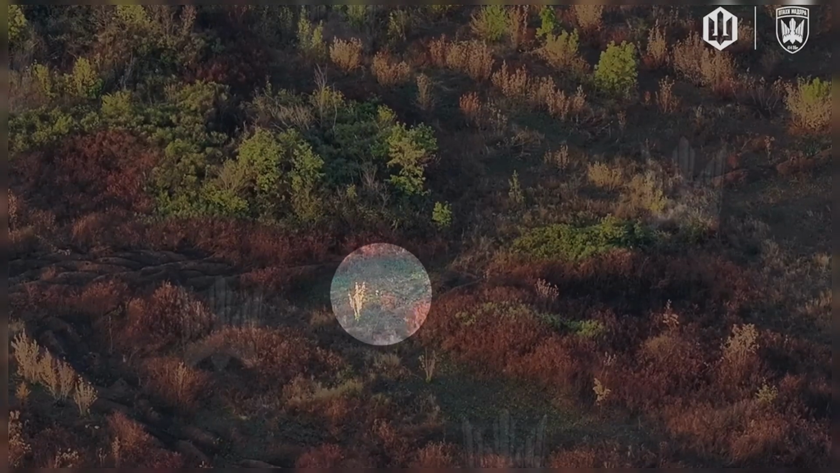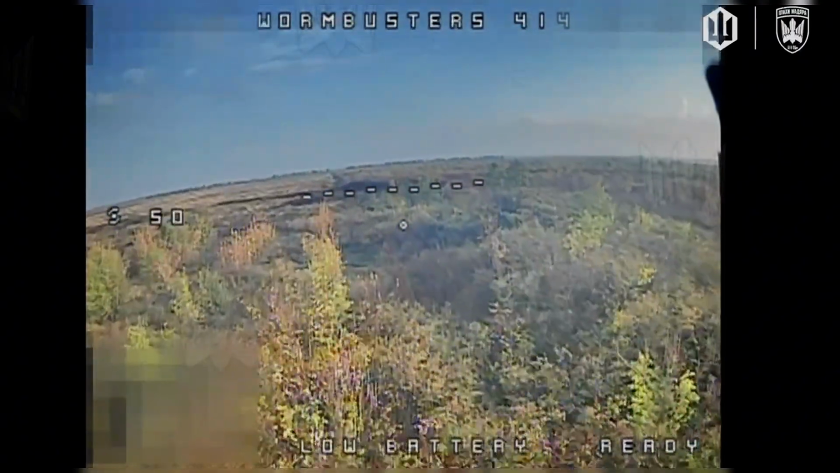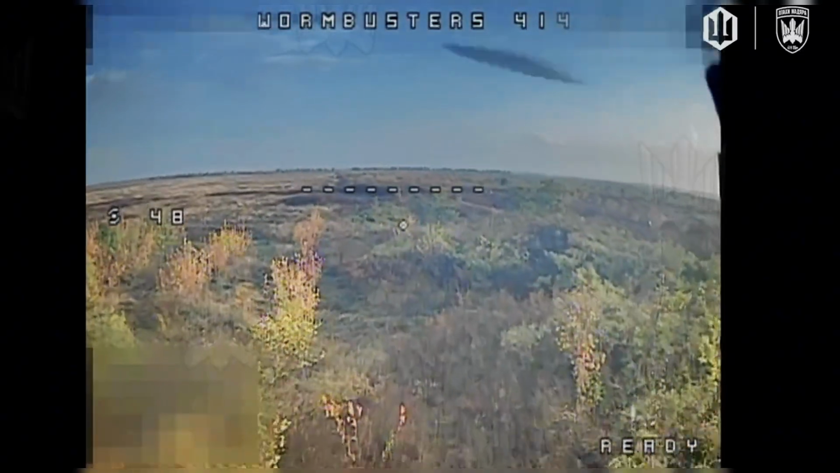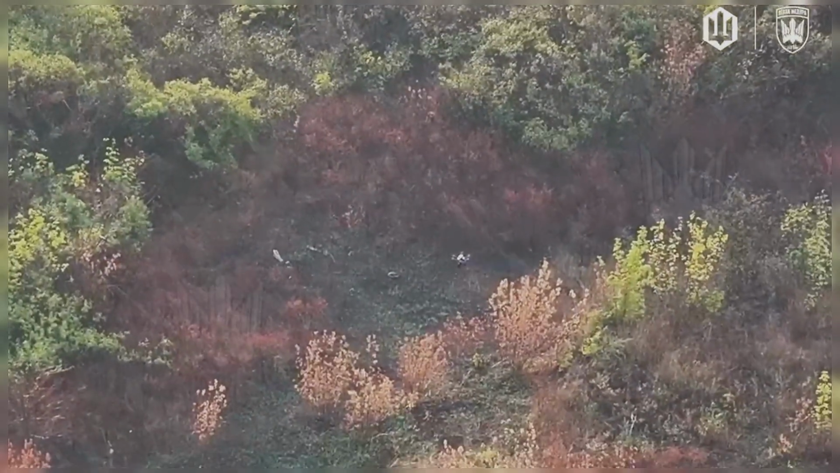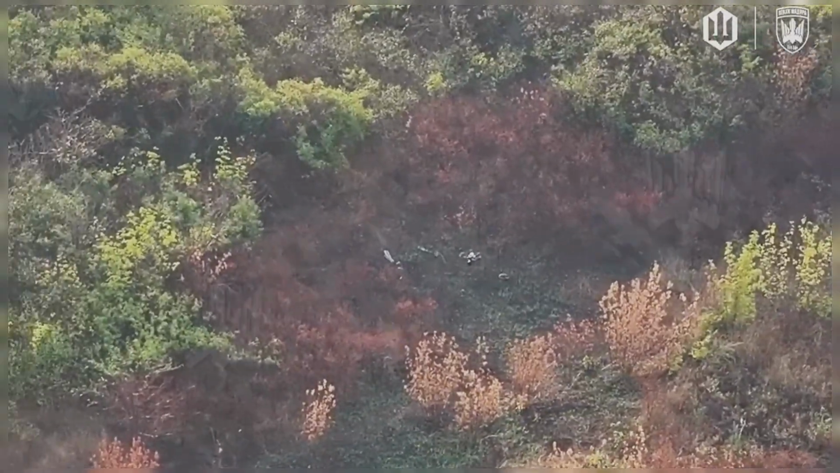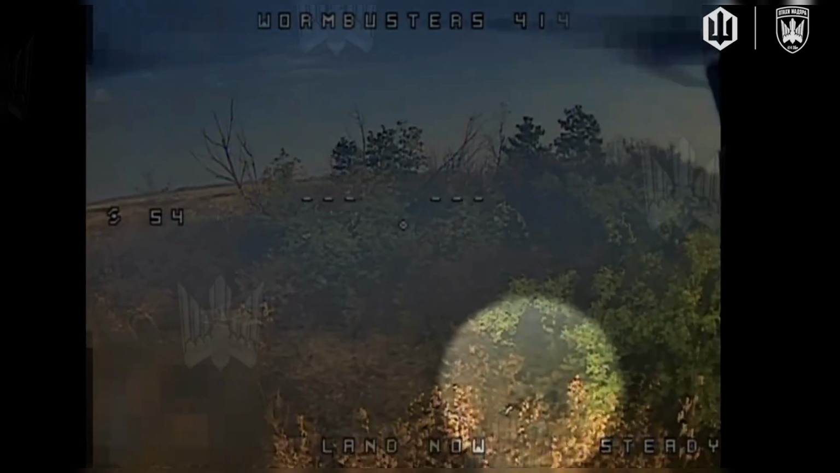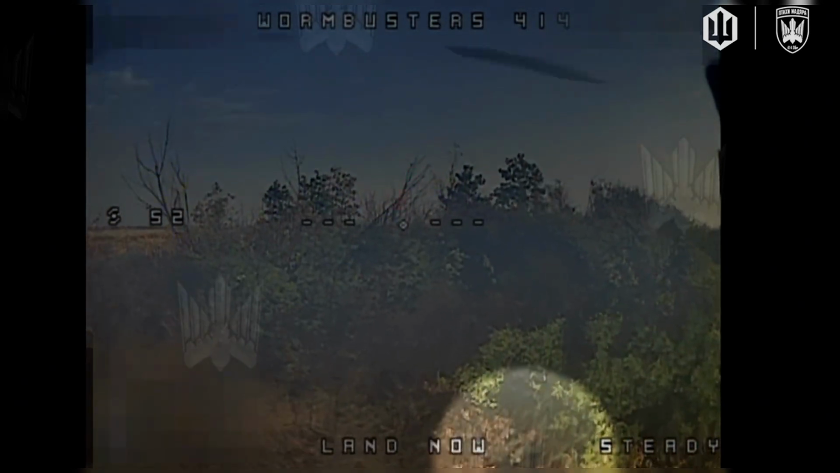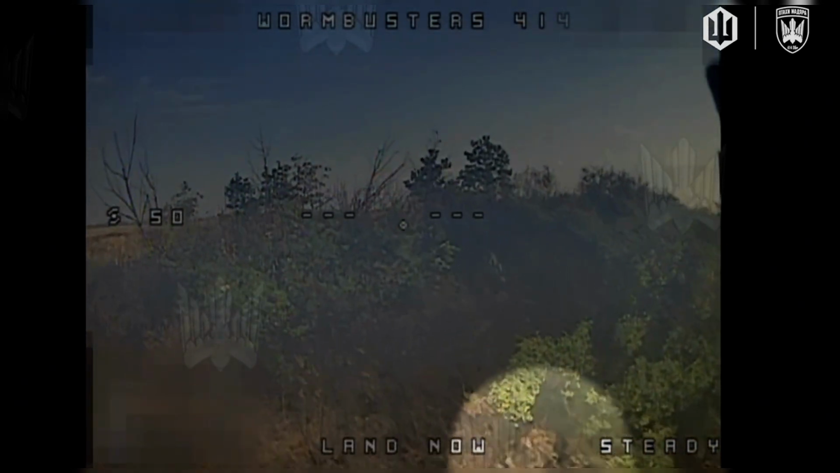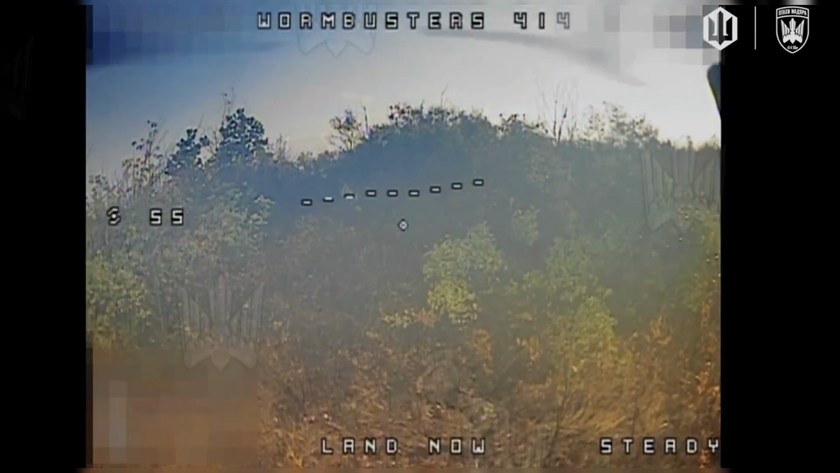The FPV unit is deployed soon after, scanning the field for movement. For several tense moments, visibility remains poor. Then, through the damp brush, a silhouette appears. The drone descends, confirming the target as the soldier ducks into a thicket for cover. Seconds later, the strike connects with precision. The mission ends where concealment once promised safety.